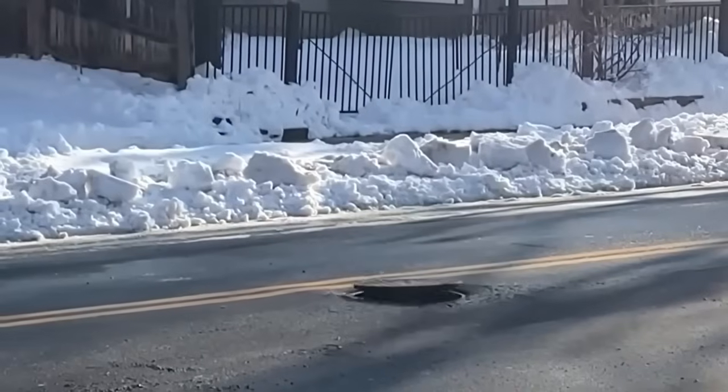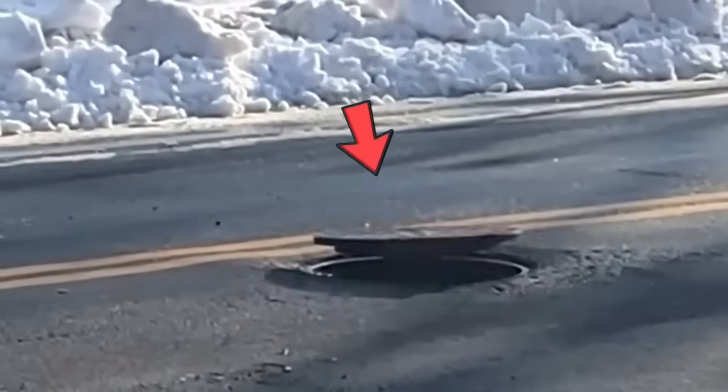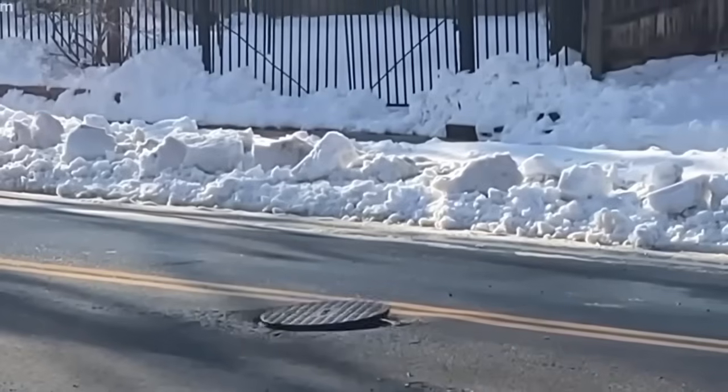But according to the man who recorded it, an air bubble is likely to blame, because manholes can sometimes make noise or move around when the water is pushed around and the air moves.